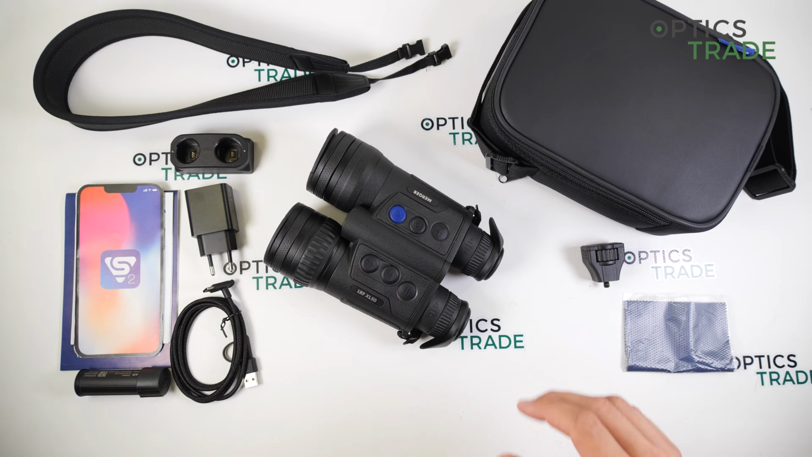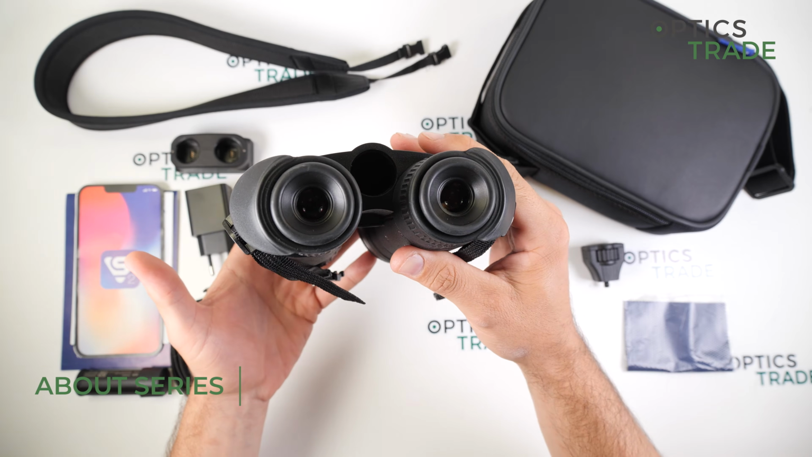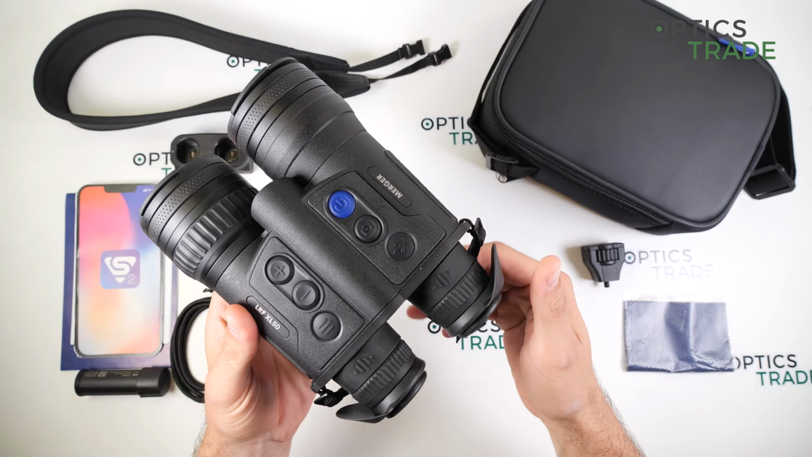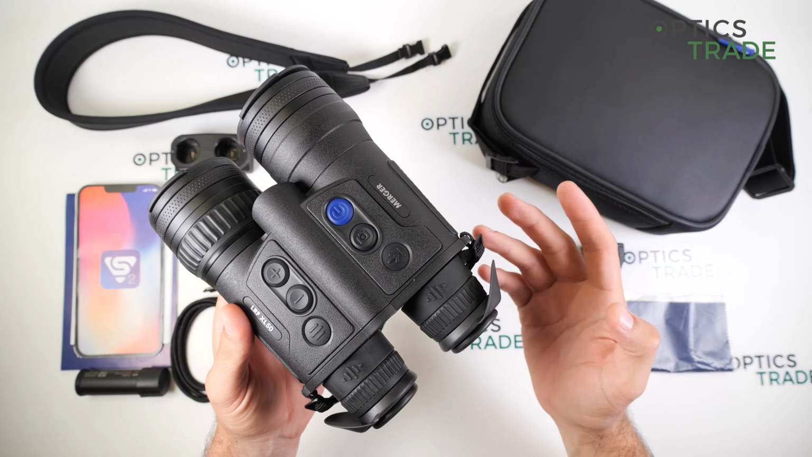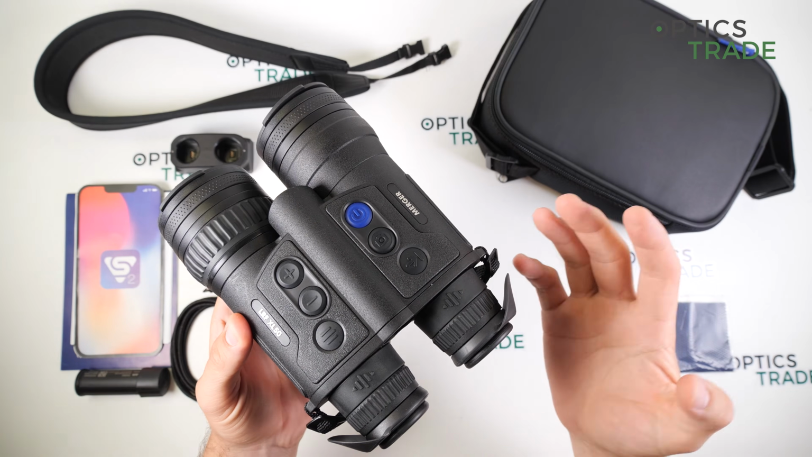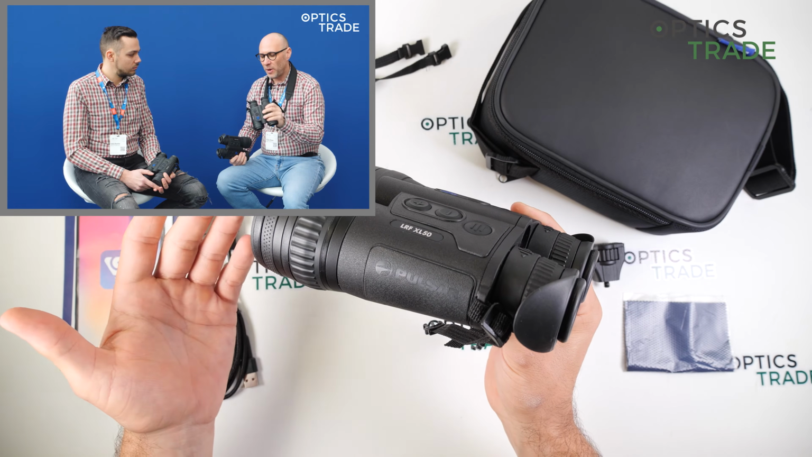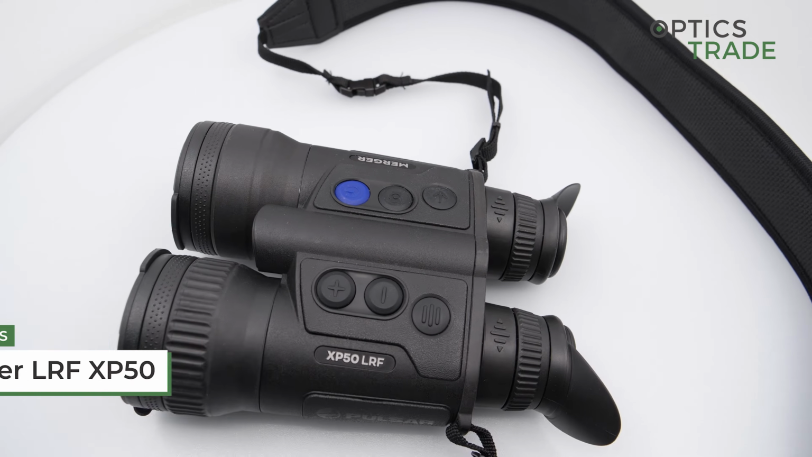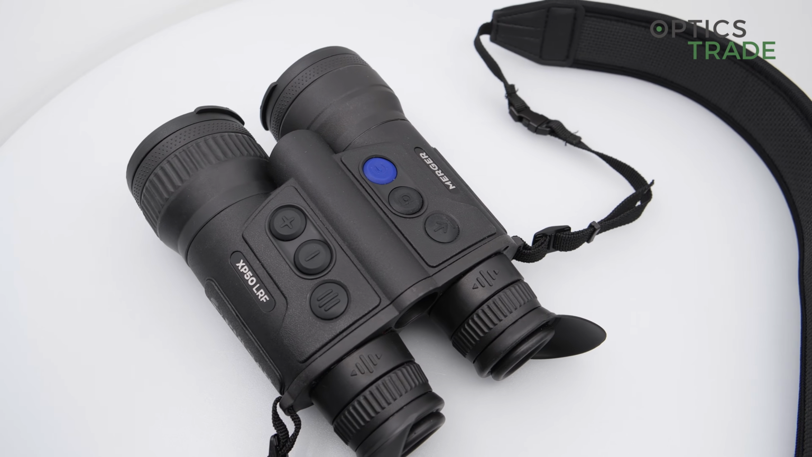So the Merger is our thermal binoculars, and the Merger series of binoculars are the successor of the Accolade, which was also very popular. And this particular model, the XL50, was introduced at EVA 2023, so this year. And the successor of this model is the Pulsar Merger XP50, so the best model from the previous year.